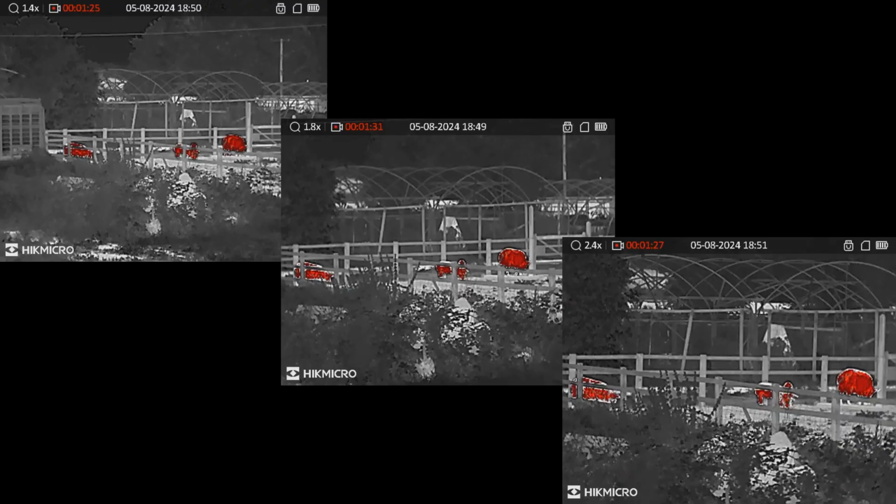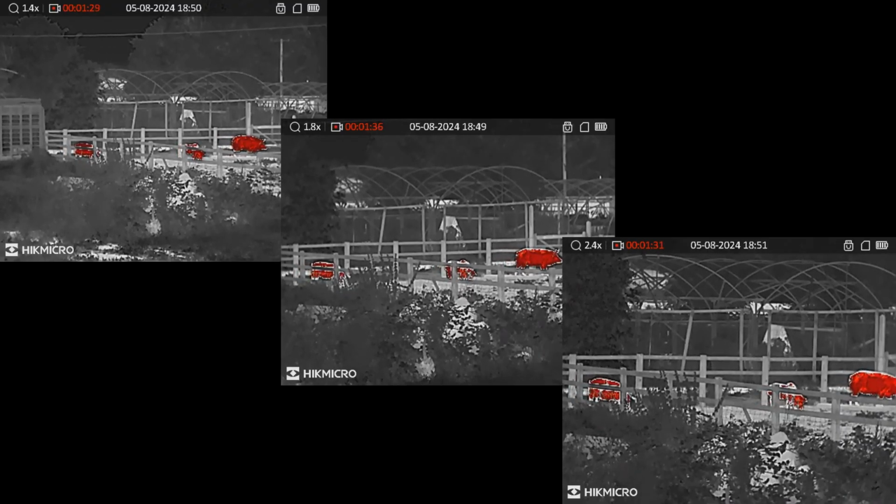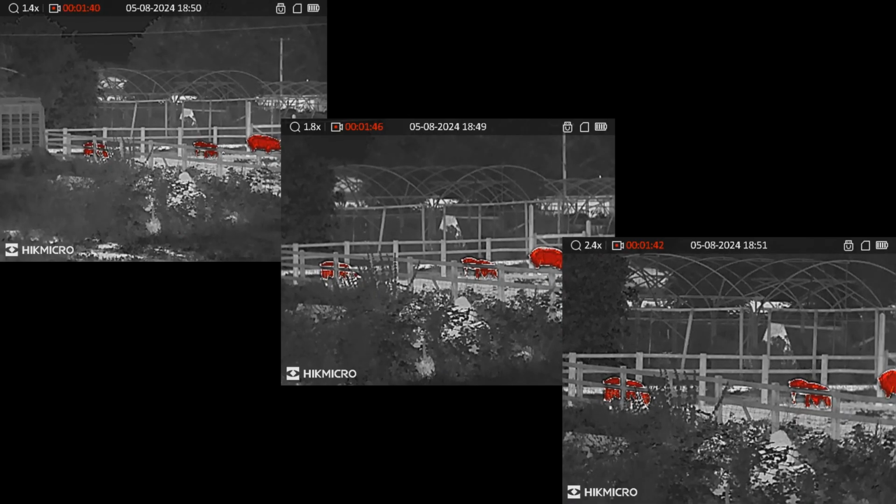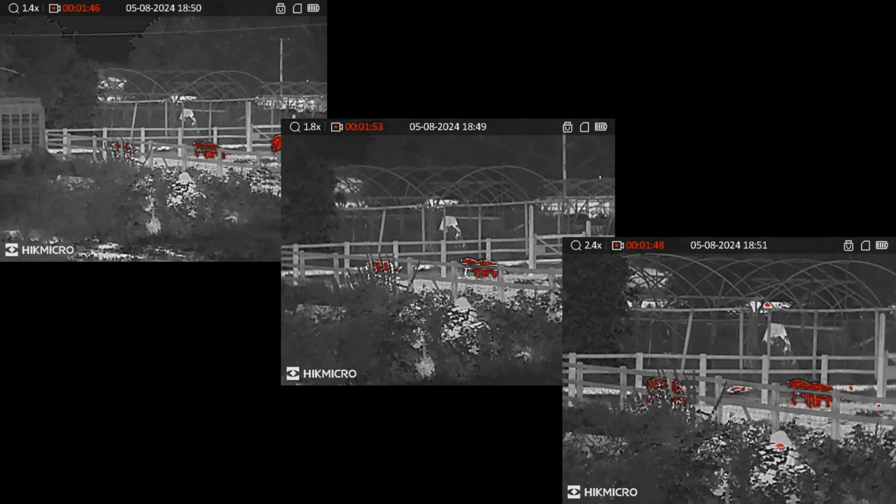And I'm currently on the red hot because pigs show up really well on red hot because they're not covered in fur, unlike foxes and rabbits, etc. So a nice view there of all three, so you've got a better idea of that wider field of view that the 15 give you as opposed to the 25 in the bottom right hand corner.